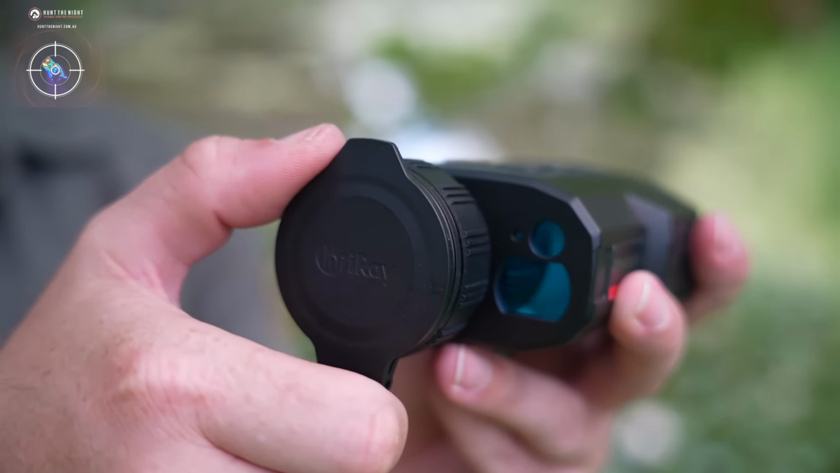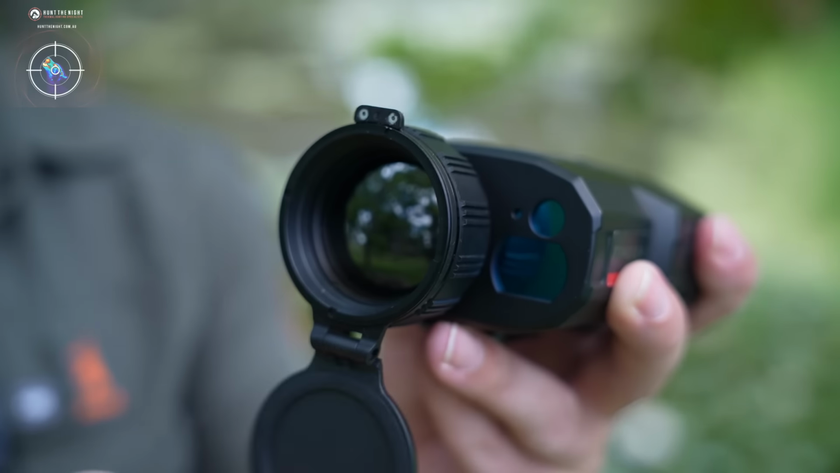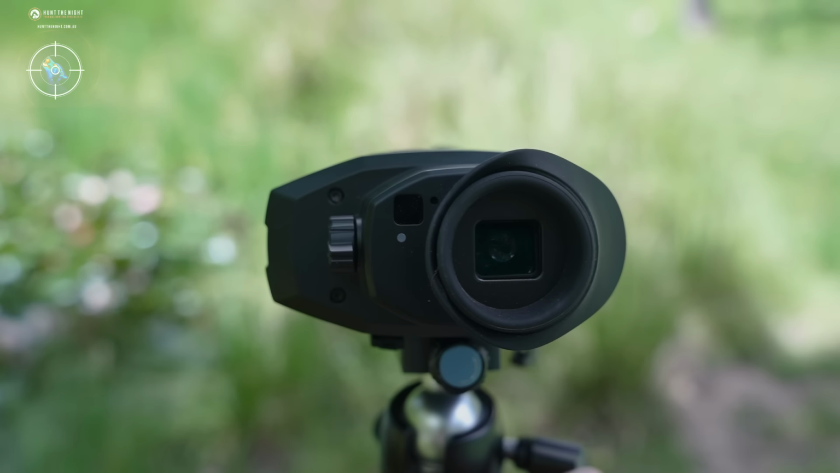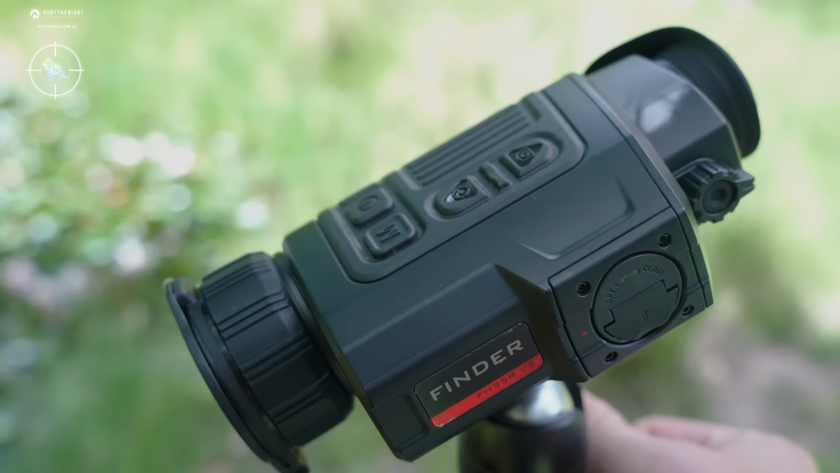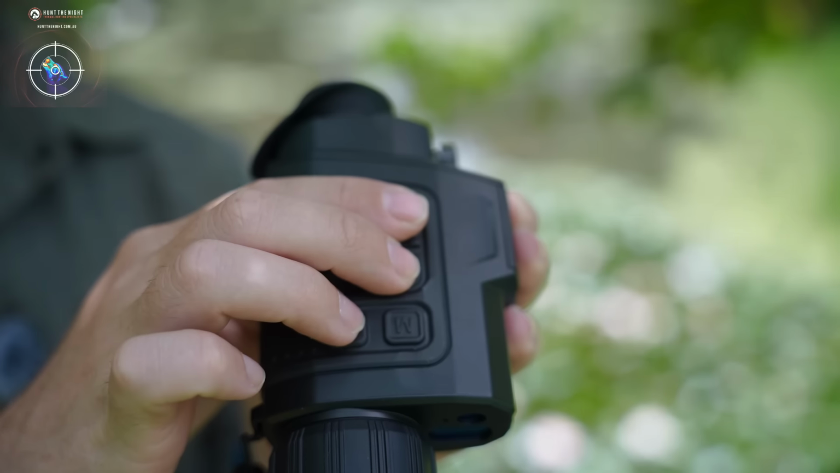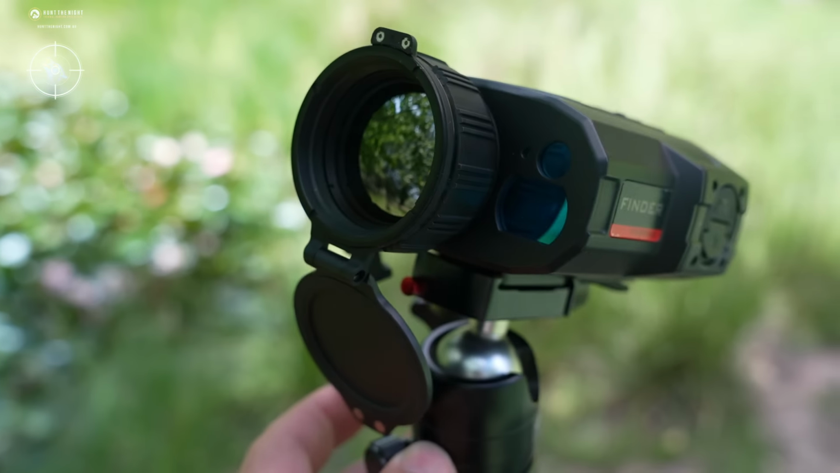The lens cap on the V2 is now plastic, but it's a good quality one and an improvement over the aluminium cap on the V1. I don't normally say that about plastic, but it is better as the V1 cap was a bit of a pain in the long run. The buttons now have a better feel to the fingertips and a more positive detent or click on activation. The V1 buttons were a bit mushy, so I do like this change.